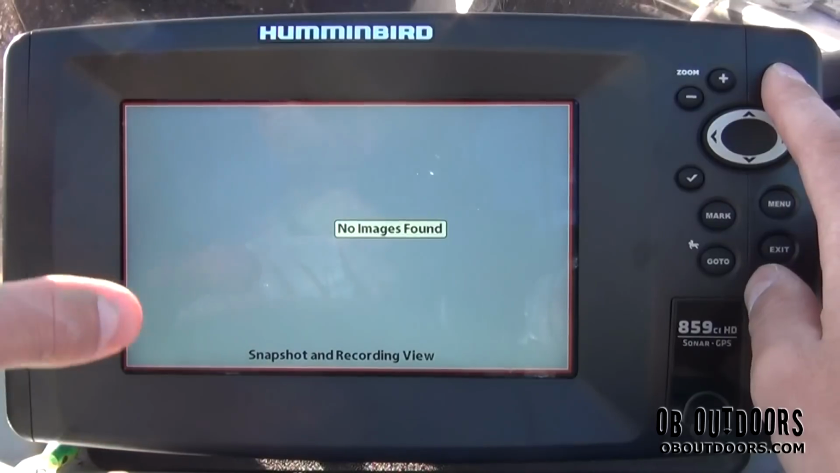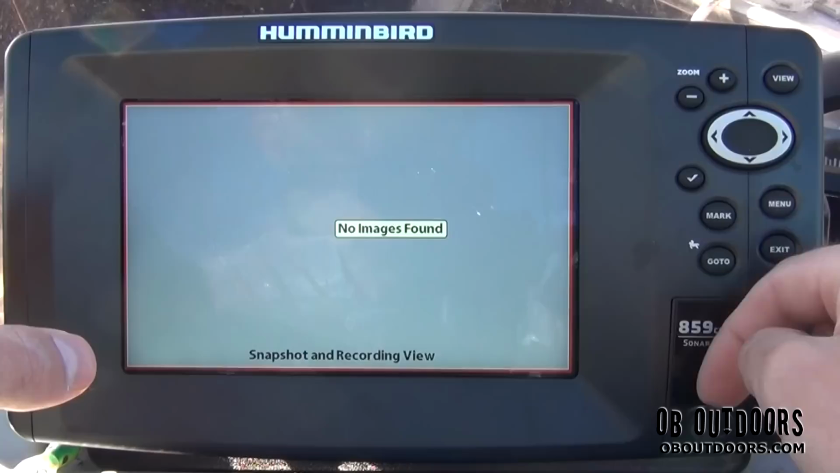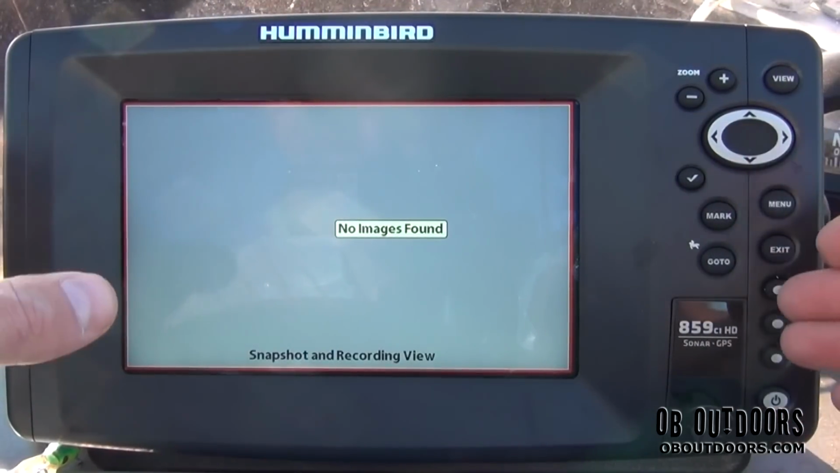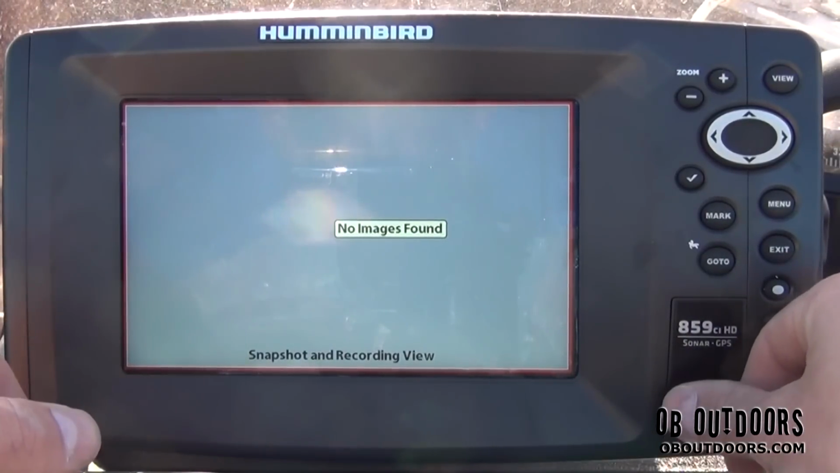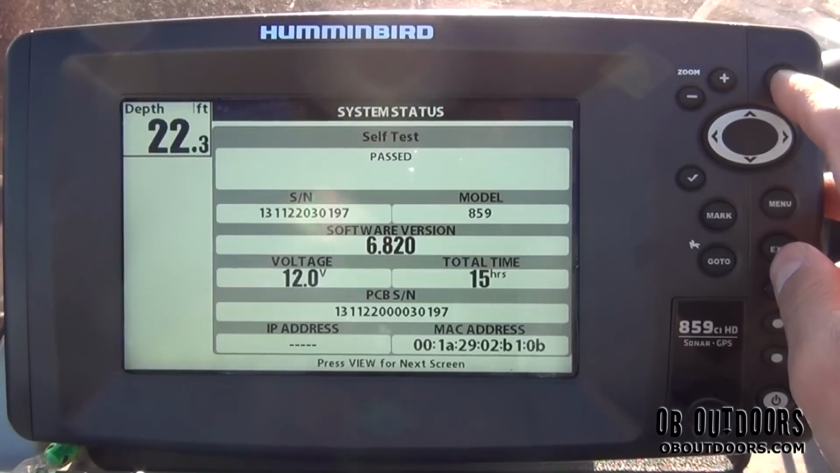This is your snapshot and recordings or whatnot. If you have another SD card popped in here, there's 2 slots in here. You can easily record and capture all those screenshots on the SD card, pop it in your computer, and view it, what have you. So that's pretty cool. All right, and then we'll get back to the beginning.